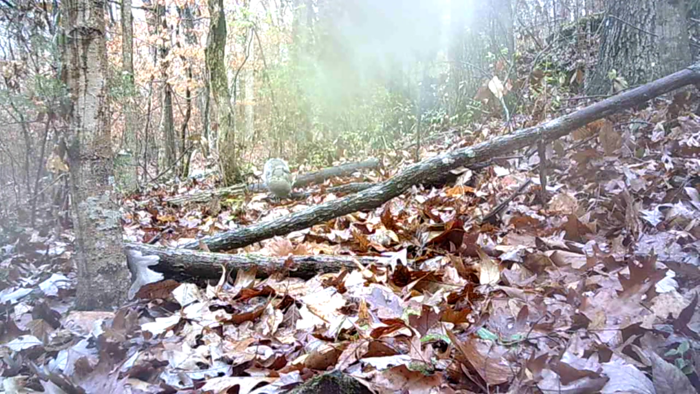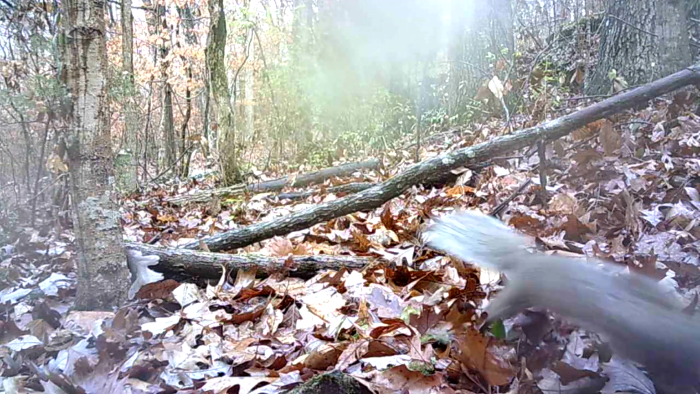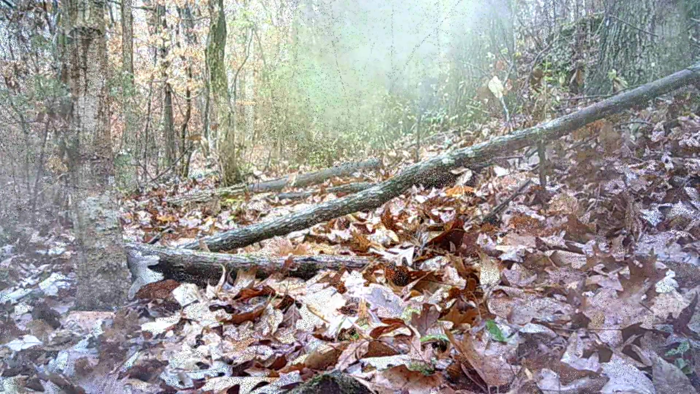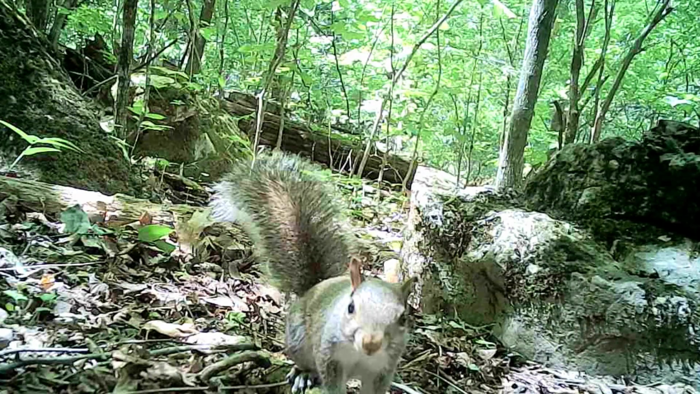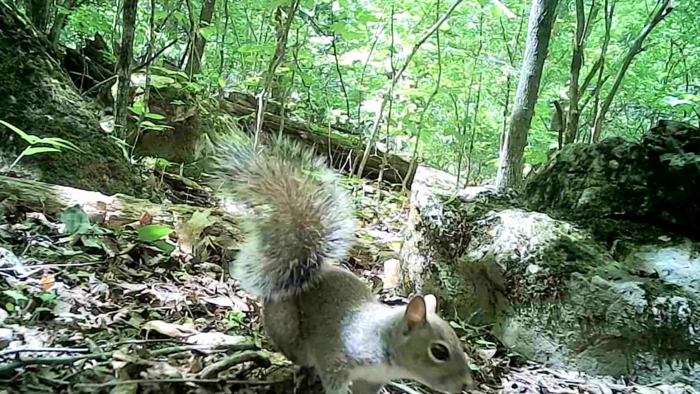And I've even seen where the mothers would carry their young to different trees like this right here. Ain't that amazing? But little Ricky, it wasn't too long, he's out on his own, prowling around.